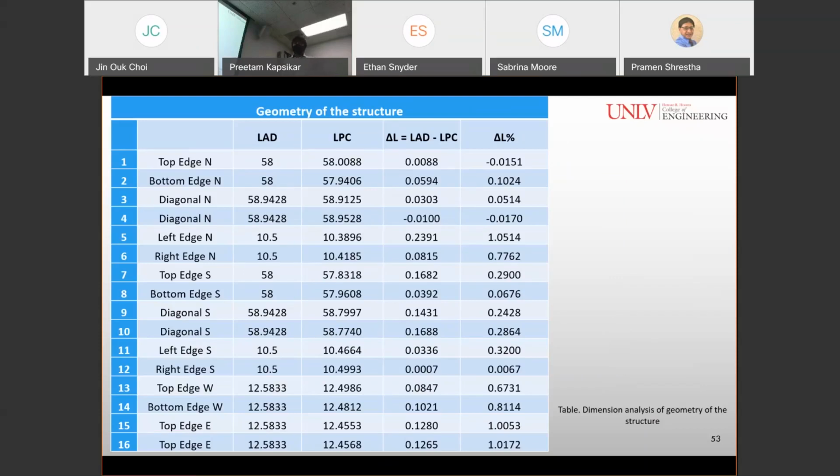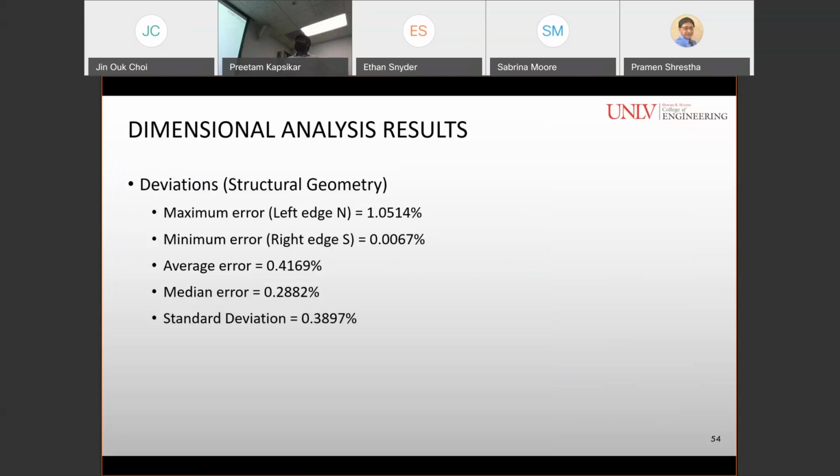So these were the results which we obtained from the dimensional analysis, and you can clearly see the error percentage was reduced to a significant amount. So for the structural geometry, we found maximum percentage of error as 1.0514%, and minimum error found was 0.0067%. The average error of this deviation analysis was found 0.4169%, and the median error was 0.2882%.